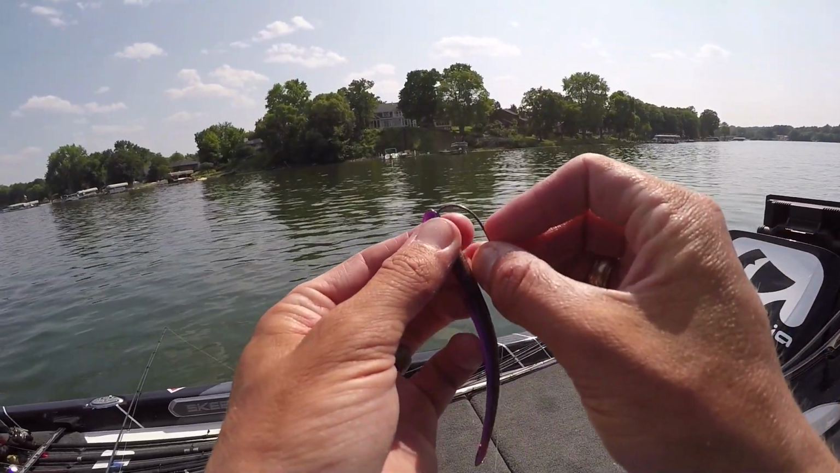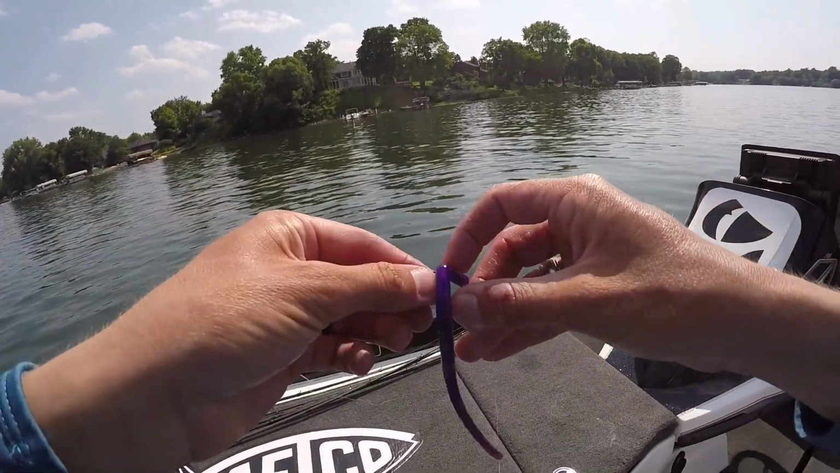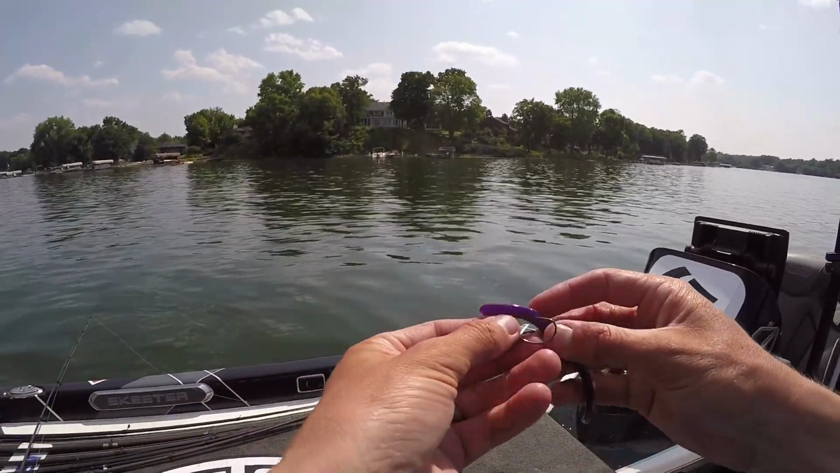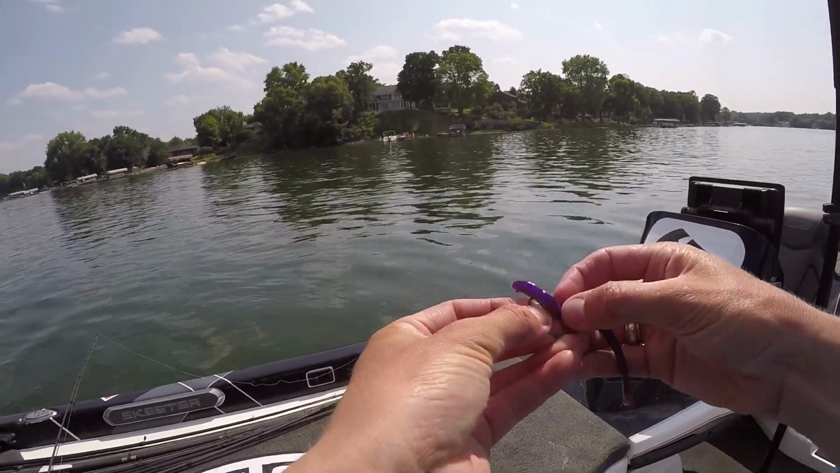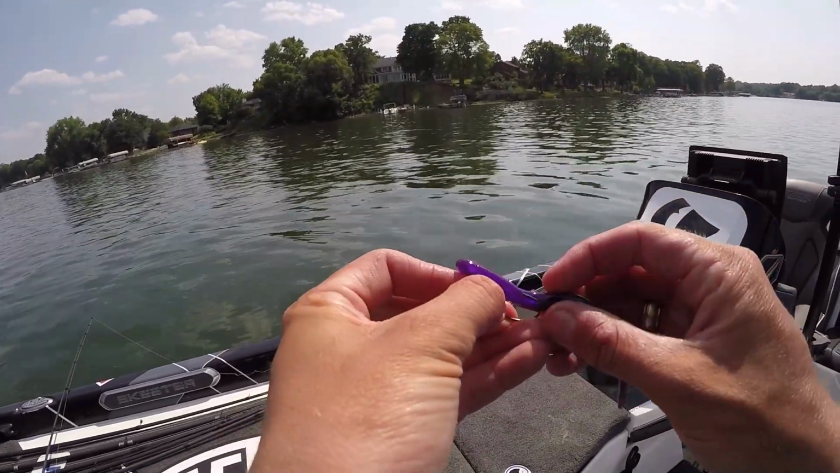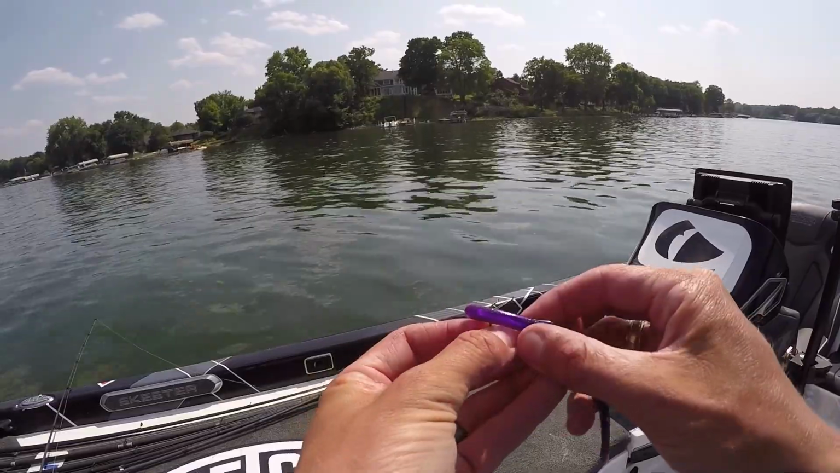That right there was a perfect example of why you should never, under any circumstance, reel your lure back in, especially offshore, when you get a bite and miss it, because that fish ain't gone nowhere. That fish is still right there. You just let it sit. Oftentimes they will come back for seconds.